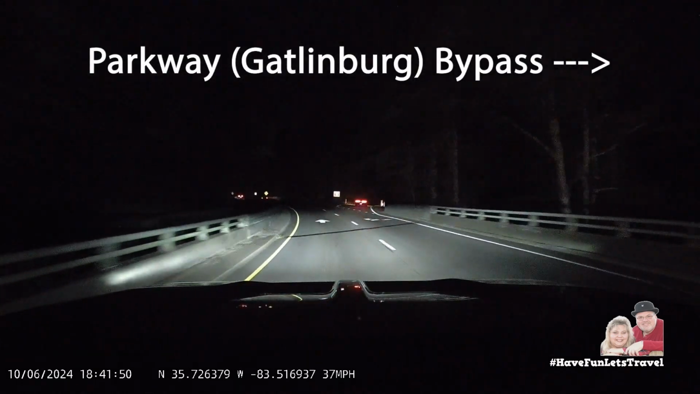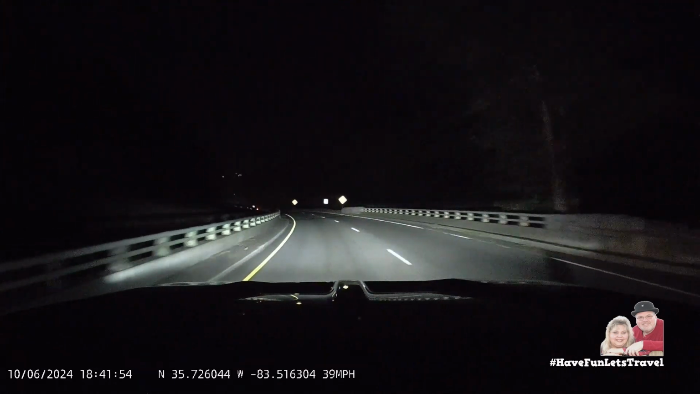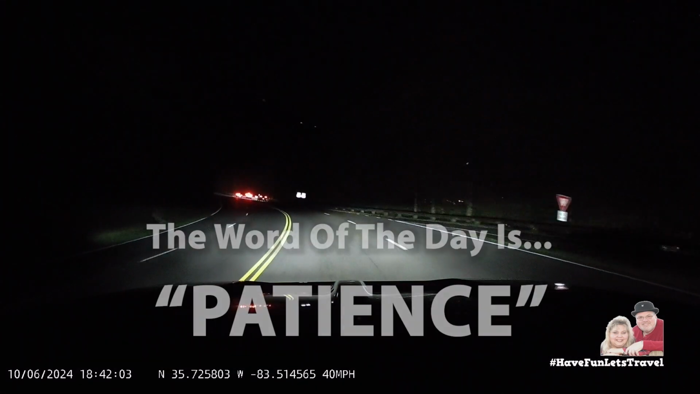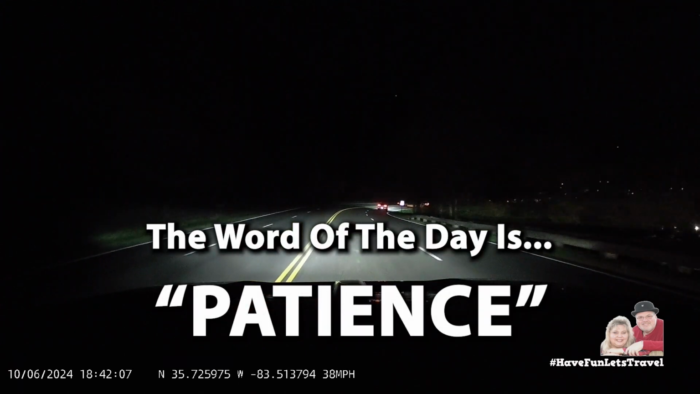Thinking back to when you were a kid, you might remember watching the show called Sesame Street. If you did, you'll understand this. The word of the day is patience.